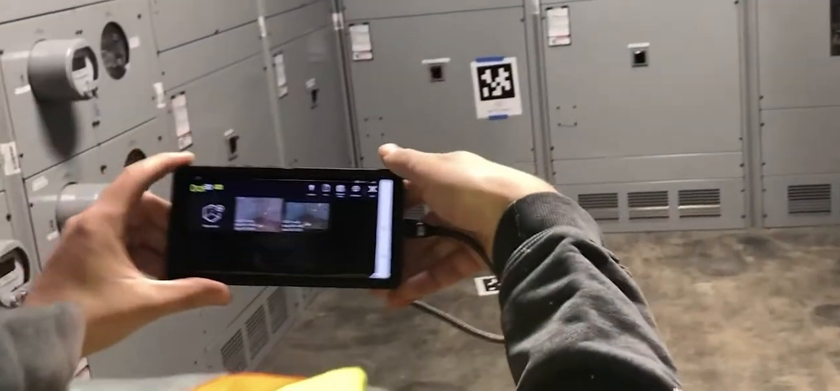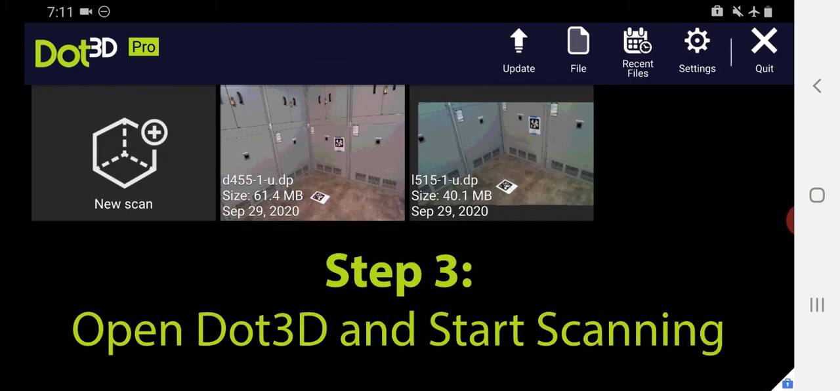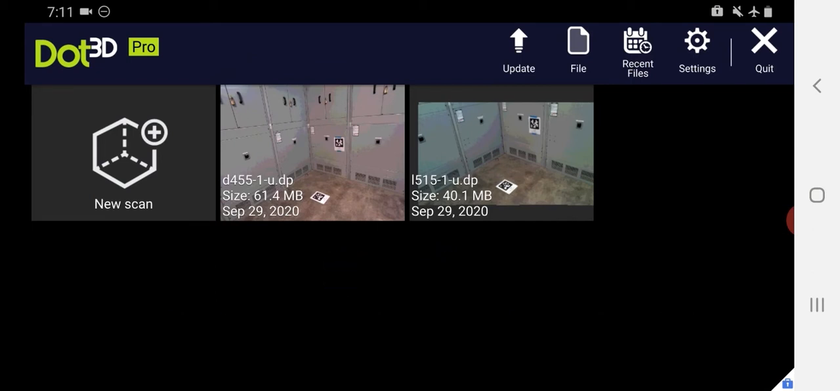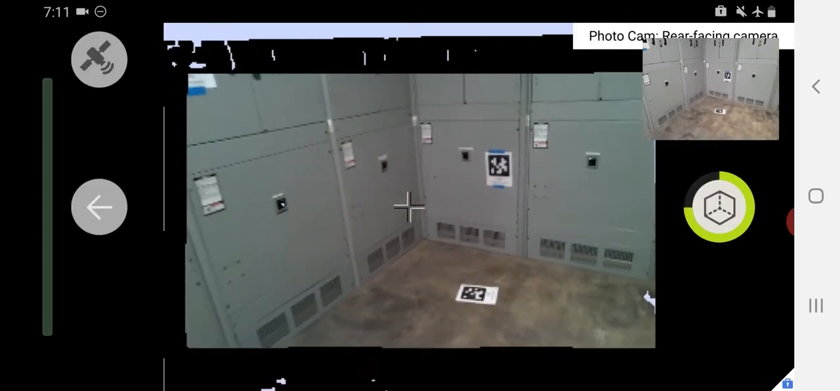The next step is to open up Dot3D and begin scanning on your phone or tablet. So here we are in Dot3D Pro, running Dot3D 4.0 with the Intel RealSense L515 depth camera to scan an electrical maintenance room. So I'm going to go ahead and press the new scan button now that I have my L515 connected, and Dot3D will connect to the Intel camera, and now we see what the camera sees.